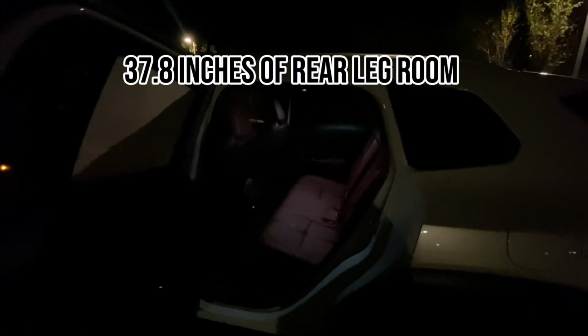Now, back here, just due to the nature of the packaging of the battery being underneath the floor, you do lose, I think it's 2 to 3 inches of leg room back here versus a normal CX-50, but you don't lose any of the cargo space. So that's one place where they made sure that you didn't lose out, was in the cargo area.